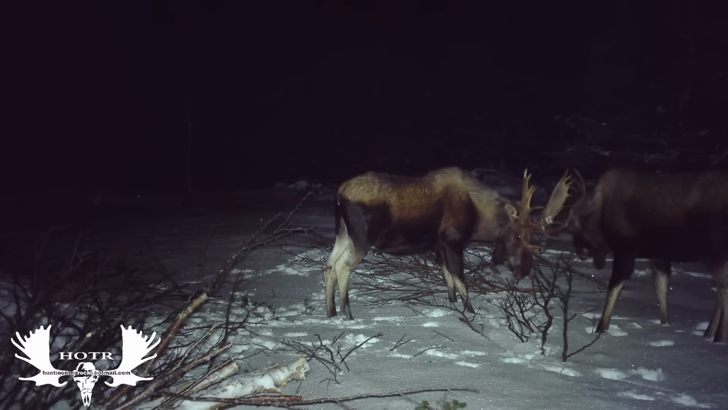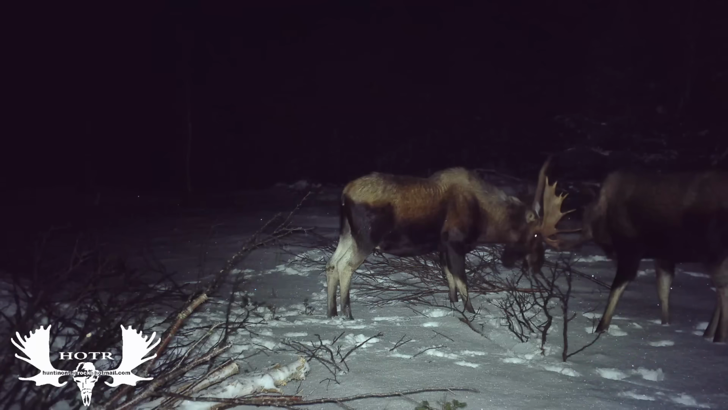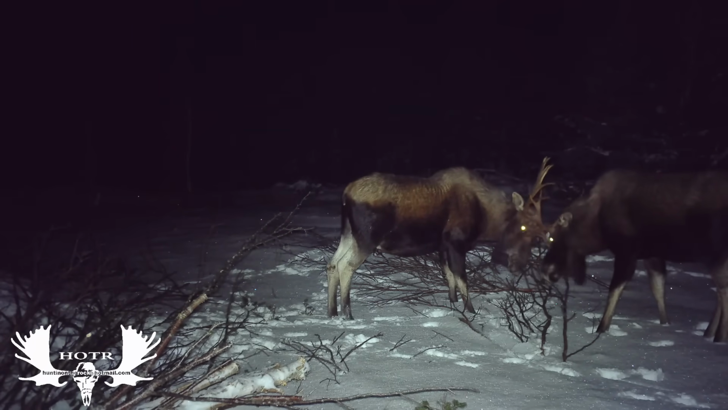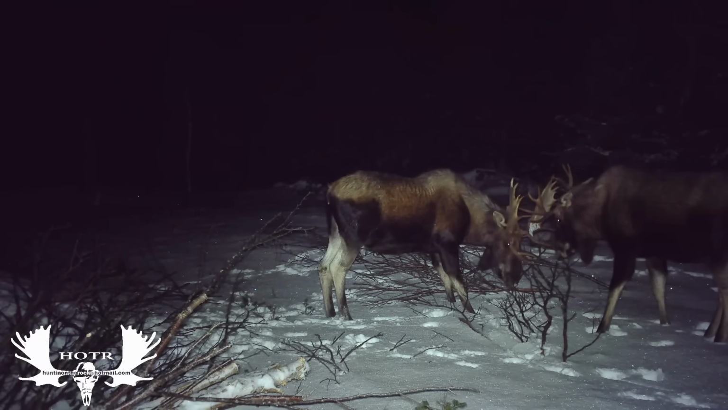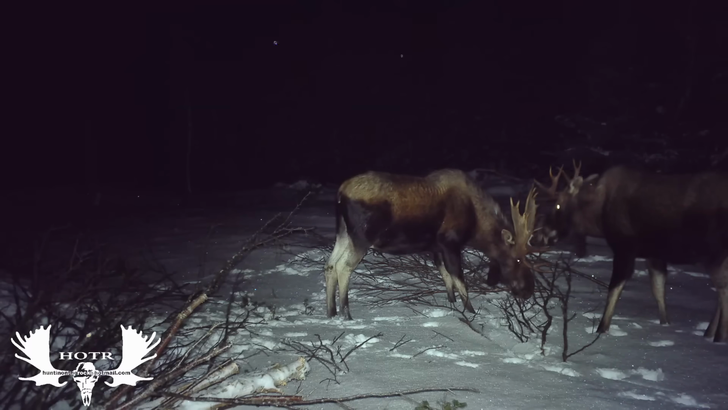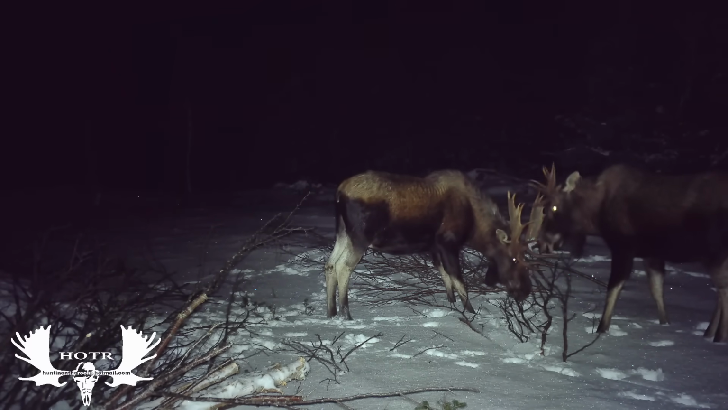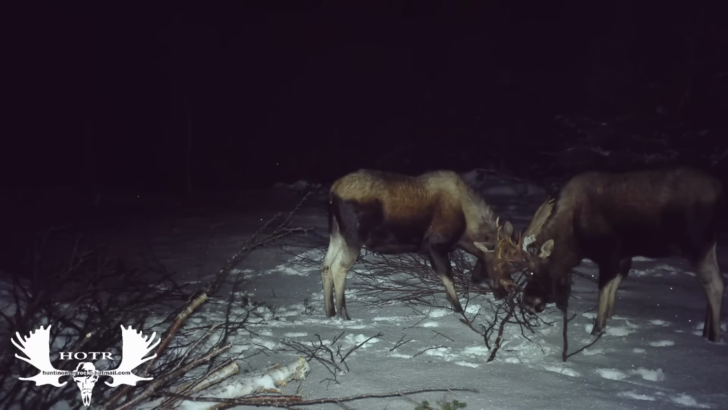You wouldn't think by looking at the size of their antlers that this 8-point would even dare try and have a fight with a 16-point. But you look at their bodies, this 8-point to me is pretty near just as big as the 16-pointer. And he wasn't going to back down very easy, and he let this 16-pointer know that he wasn't going to be pushed around, and this is worth watching.